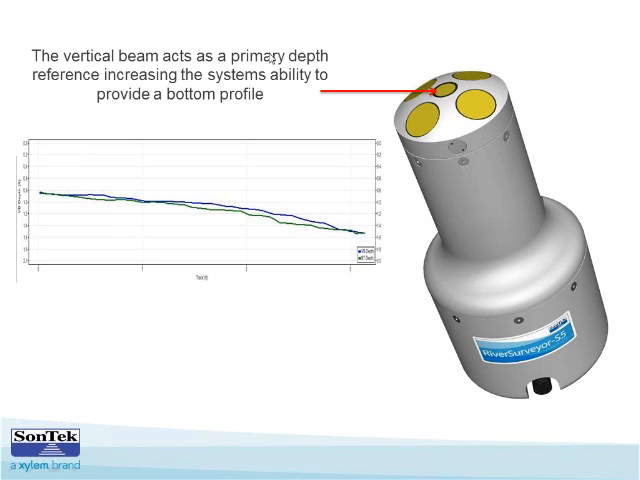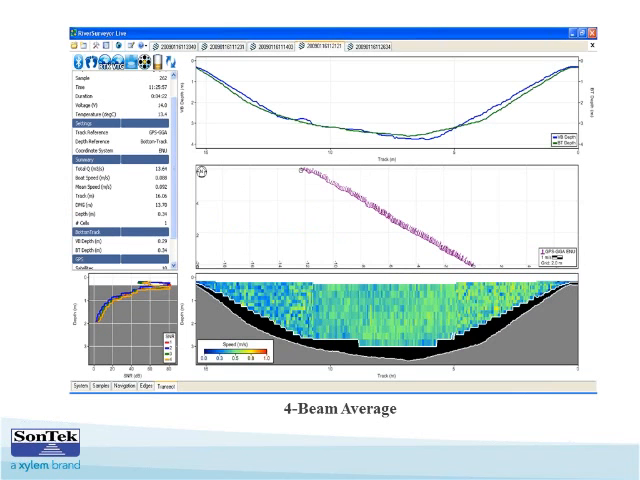The vertical beam, right here, in the RiverSurveyor system is used as our primary depth reference. And why is this important? This is an example of a measurement done with the RiverSurveyor system, and this is the 4-beam averaging. And you can see using the 4-beam average, you get a real nice smooth bottom profile here, averaging your depths.